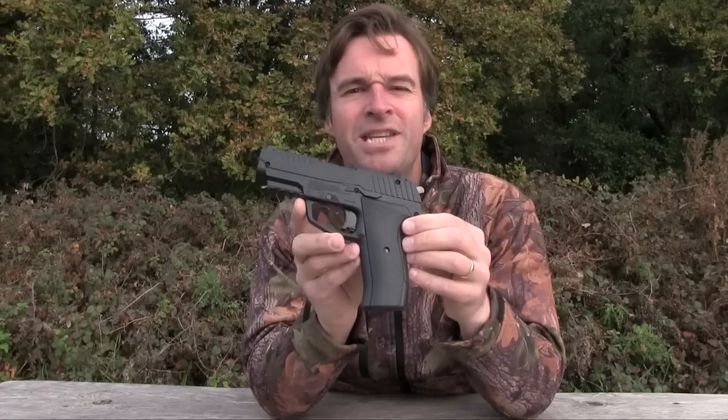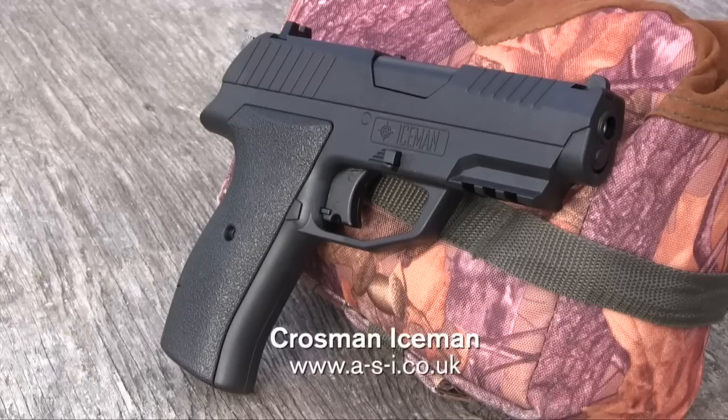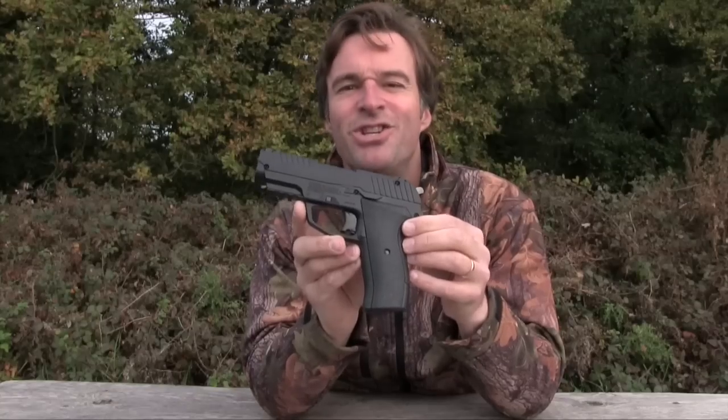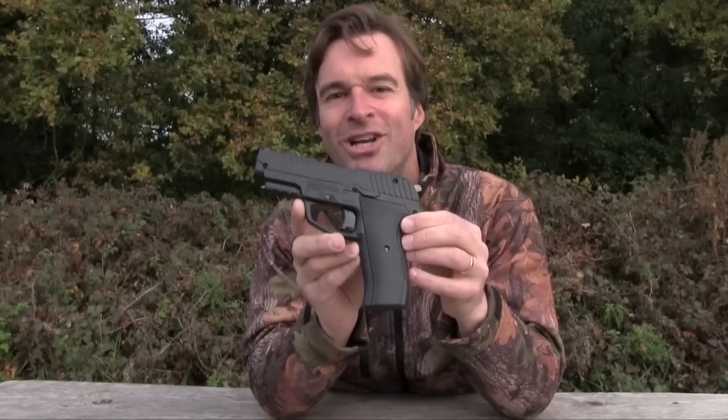We've got a fun gun on the test bench for a change this week. It's the Iceman Co2 pistol from Crosman. It's a punchy, multi-shot fistful of fun that should lend itself brilliantly to backyard plinking. So let's take a closer look at it.